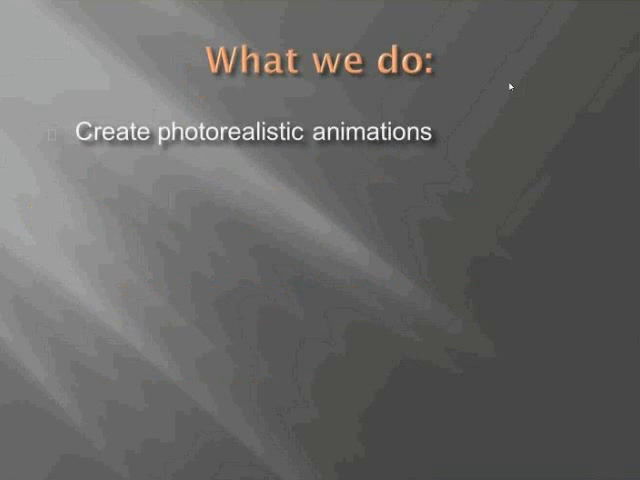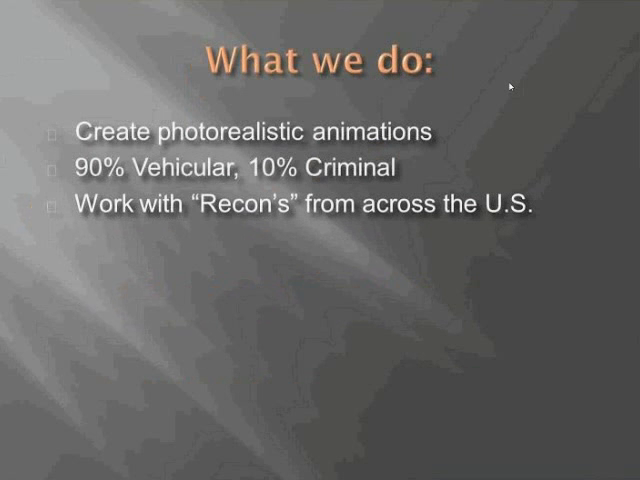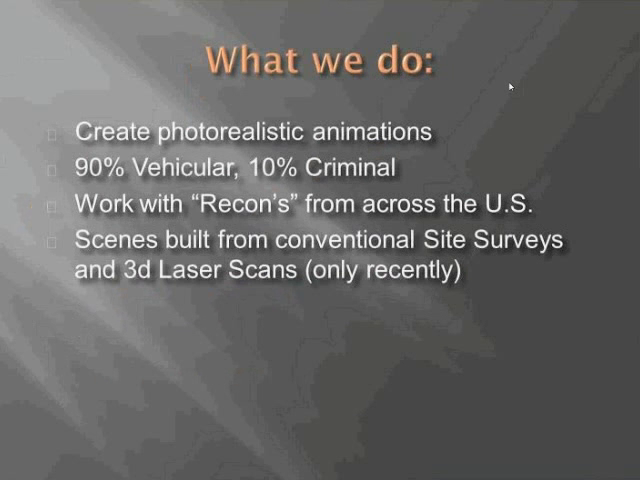Quickly, who we are, what we do, how this applies to accident reconstruction, and I don't want to bore you with a lot of details. We create photorealistic animations, which is really our driving force. We try to make things look as realistic as possible. 90% of what we do is vehicular in nature. About 10% at this point is criminal, but that percentage is growing all the time. We work with reconstructionists from all over the country. We're not prejudicial. We'll even work with people outside of Georgia.